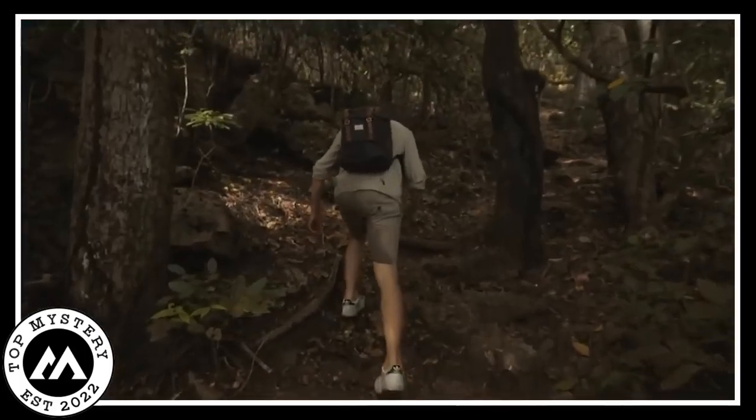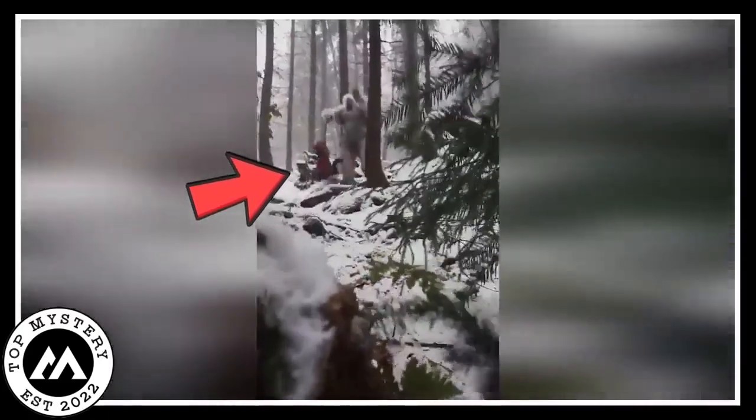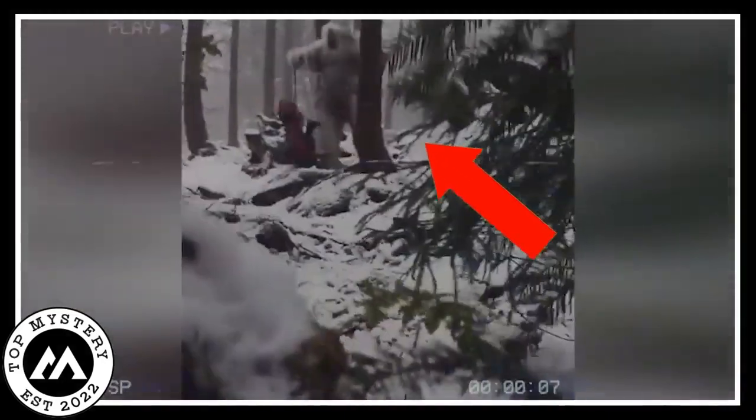But then, it takes a turn for the worse when the second guy gets too close and becomes Yeti's not-so-friendly playmate. His screams echo through the video, making it pure horror. You watch it, and you can't shake off the feeling that something otherworldly is going on. The footage goes from cool adventures to a real-life nightmare in seconds.